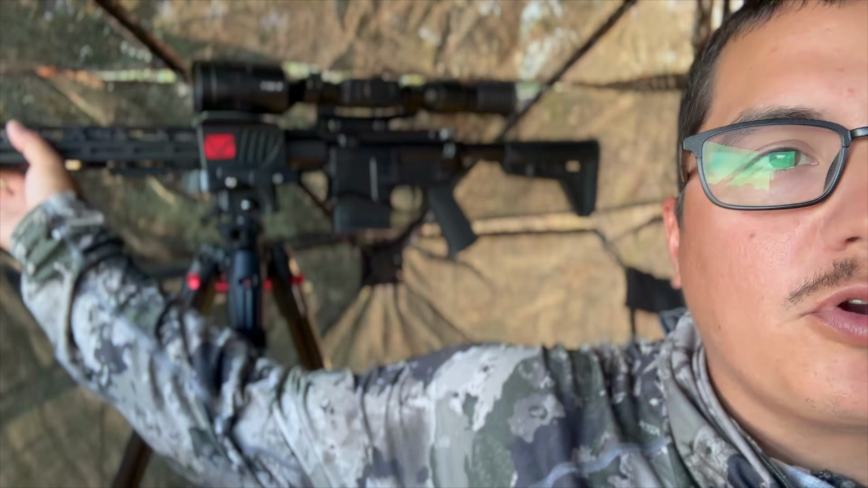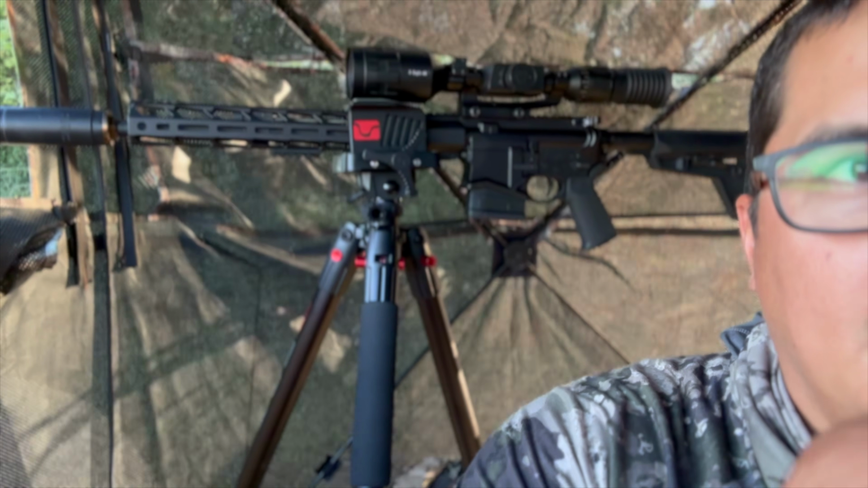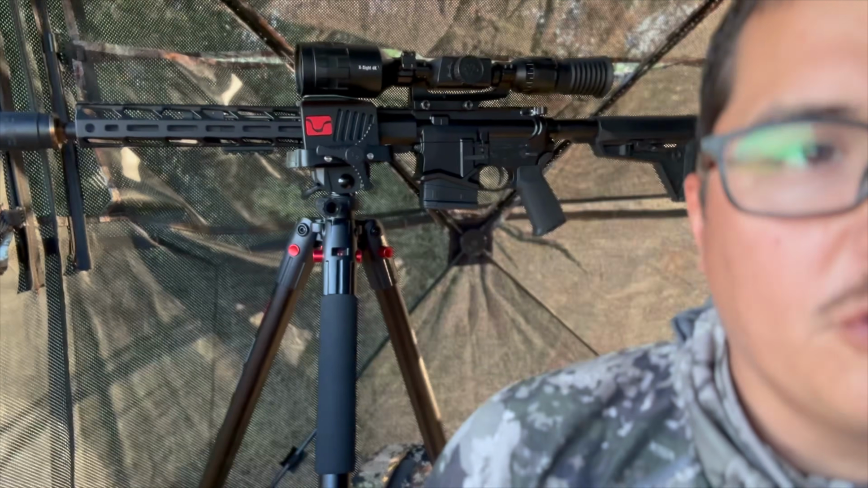It's just a Ruger SFAR .308. I got an Auto Click suppressor and an ATN thermal. And we'll try to get on some pigs today. If you guys saw all these hog signs out here, we got a really strong wind, but this blind's helped conceal us a little bit. Let me see if we can get on some pigs, guys.